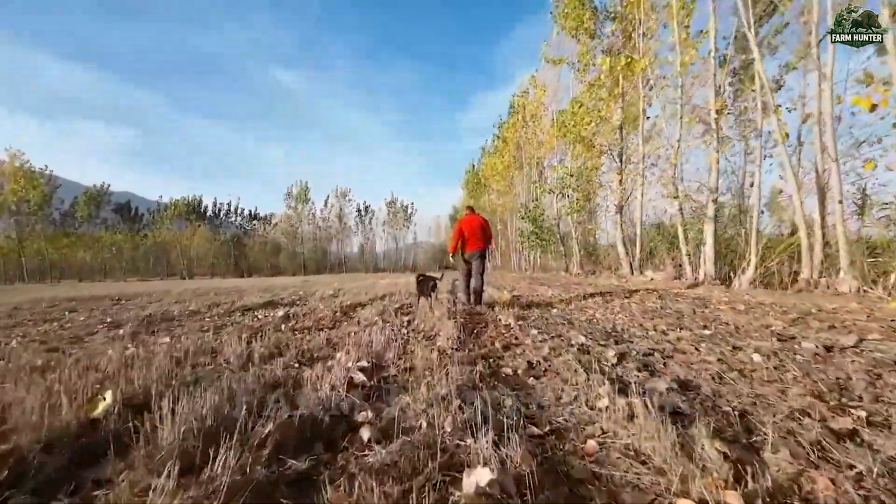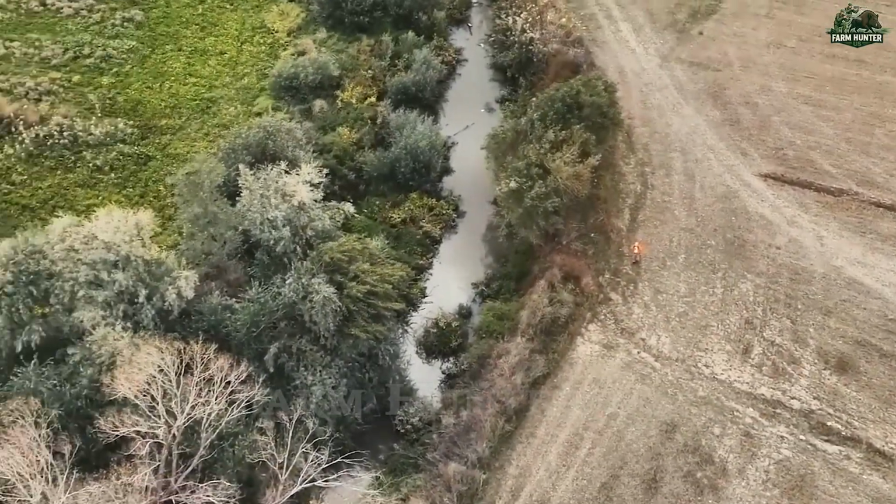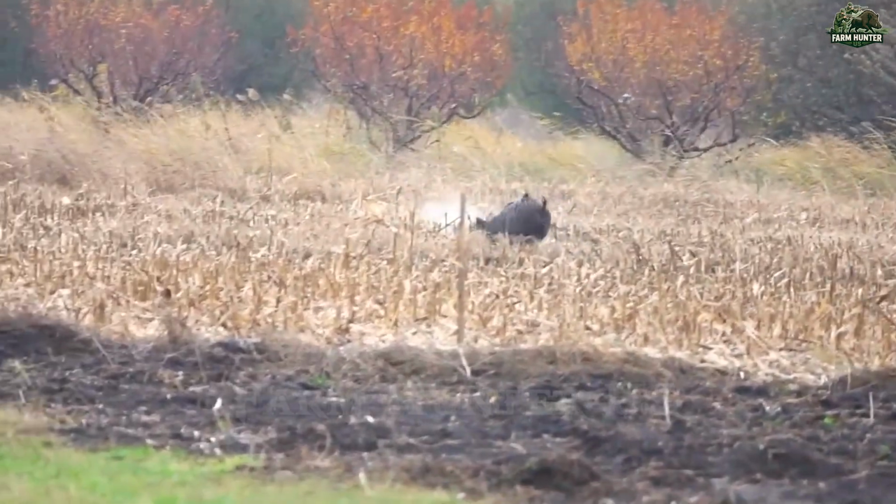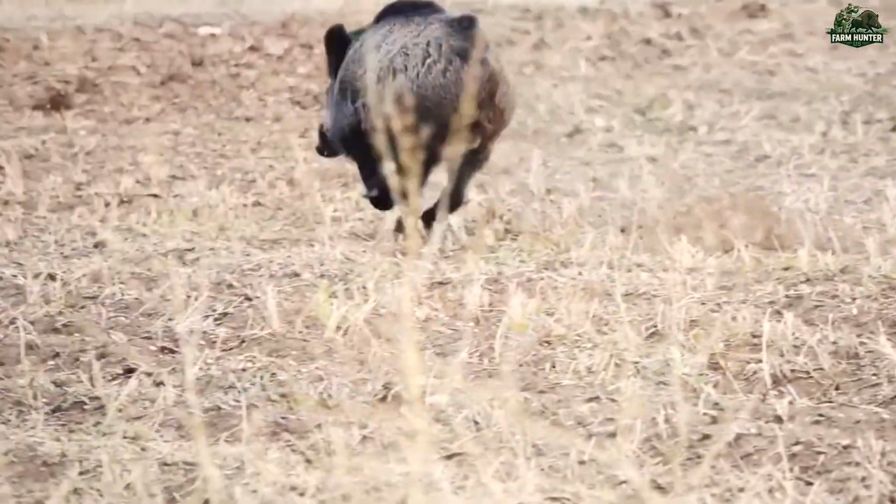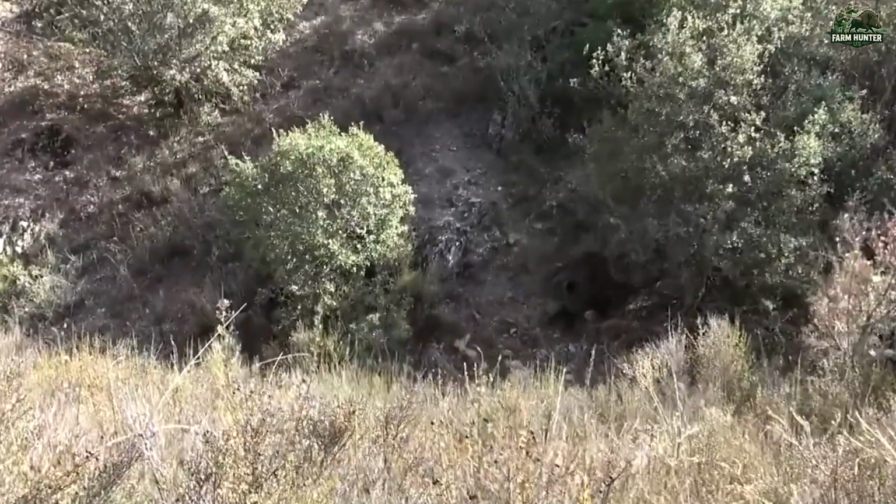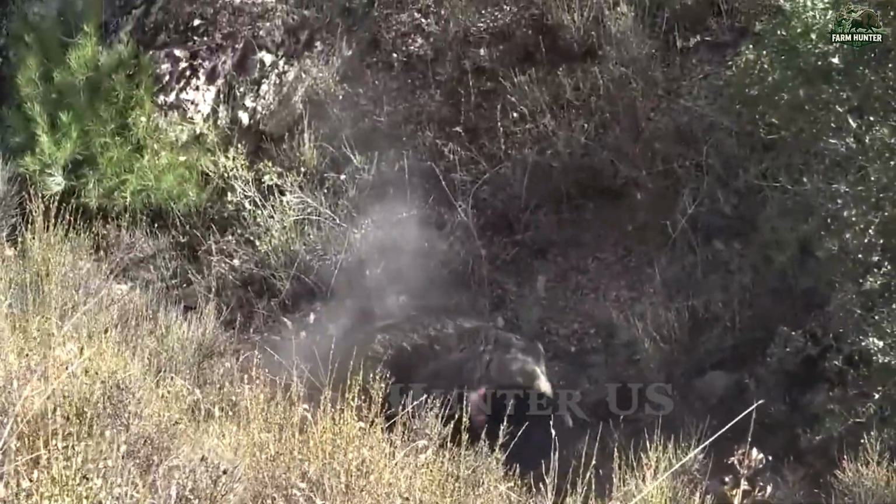Continuing along the mountain's edge, I noticed signs of frequent boar activity, overturned soil, hoof prints, and broken saplings. These animals tend to use forest roads and game trails to move more efficiently. But unlike deer, they don't creep across cautiously. They rush. You've got seconds to react, miss that moment, and they're gone.